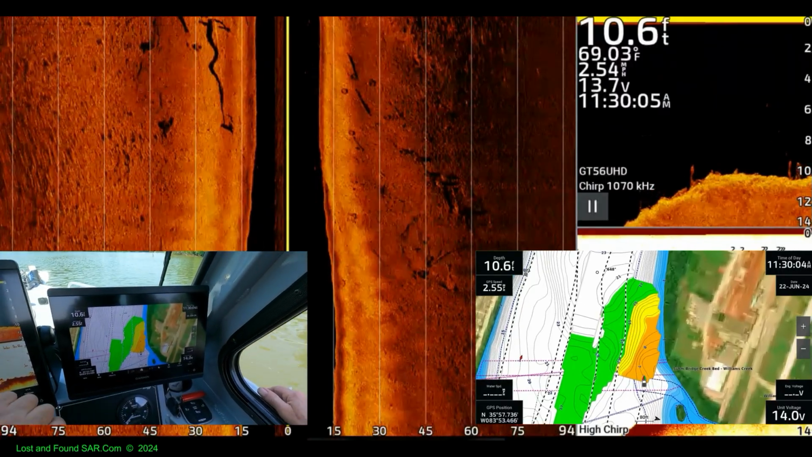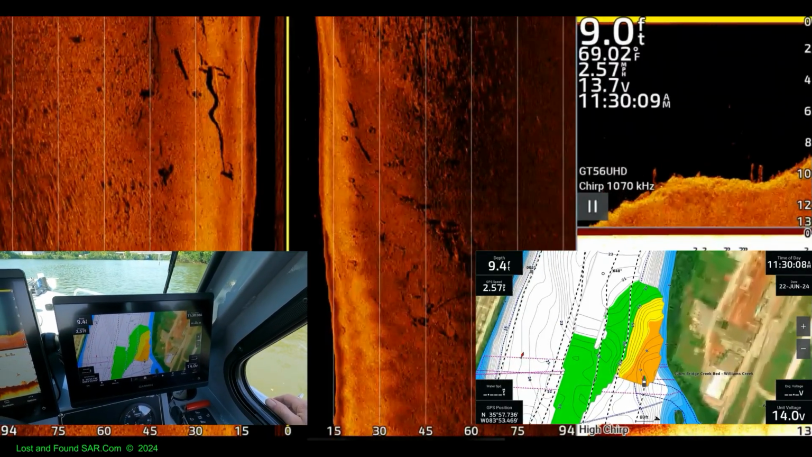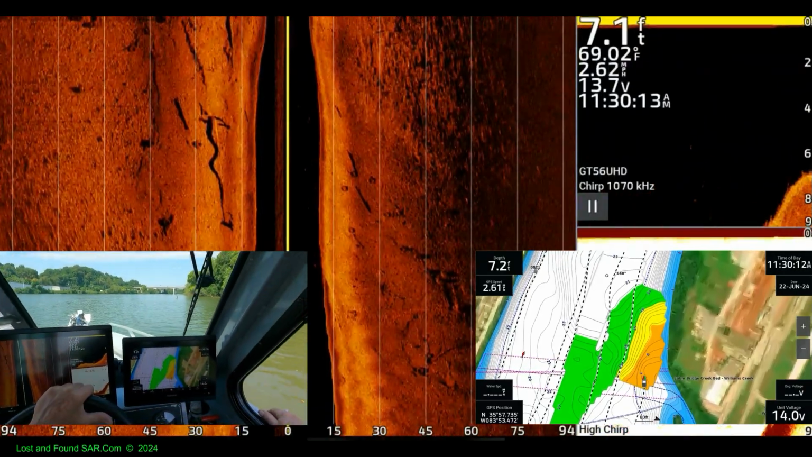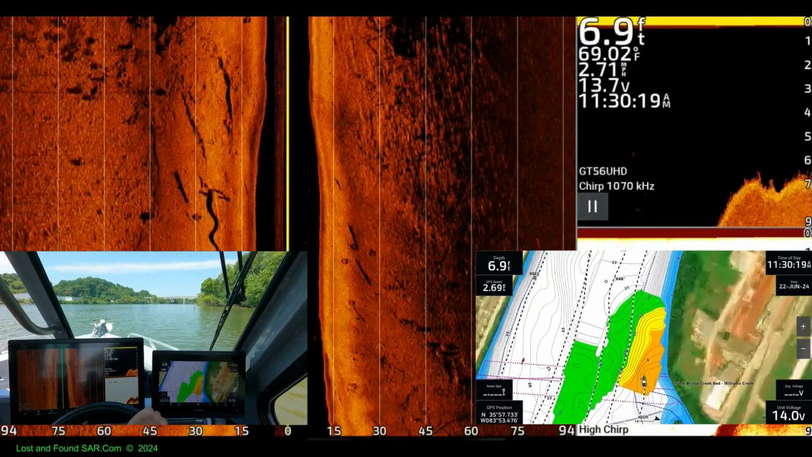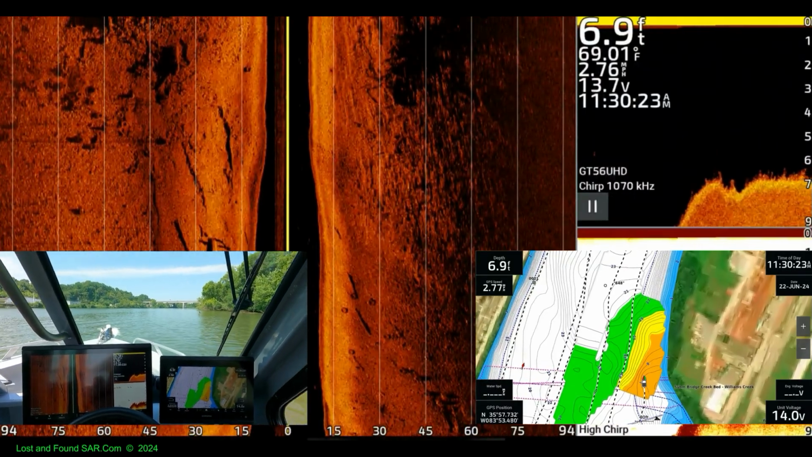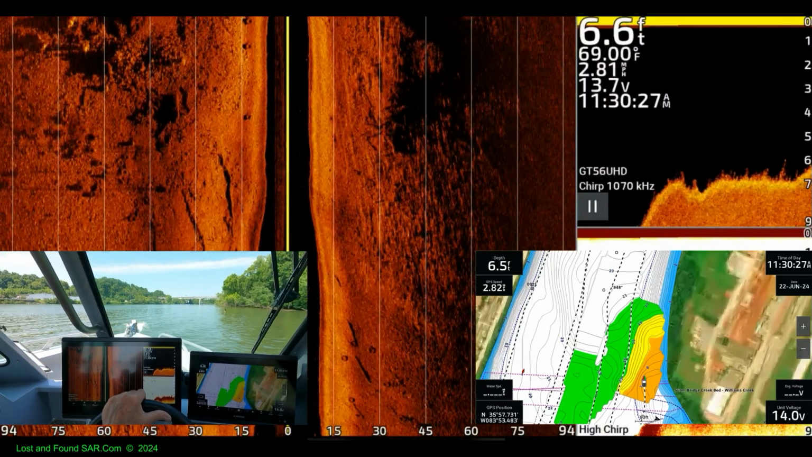Supposed to get down to 7 and 8. And then we hit a yellow patch with 15. This is a good datum point. 7.2. 7, so this is accurate. 7 foot. Pretty accurate to the chart. Yeah, I think they keep this river within about a foot all the time. I don't know.